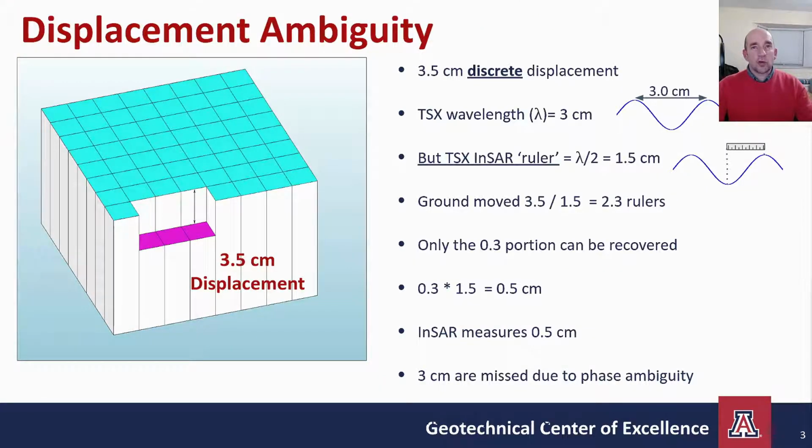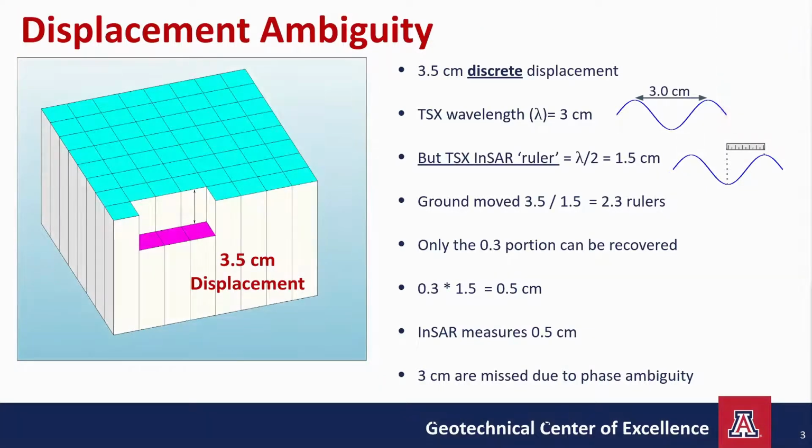We're now going to talk about a few topics that all relate to the fact that phase measurements are bounded between 0 and 360 degrees. Take this scenario for instance. 3.5 centimeters of displacement has occurred. The displacement is discrete in that the neighboring pixels are unaffected.